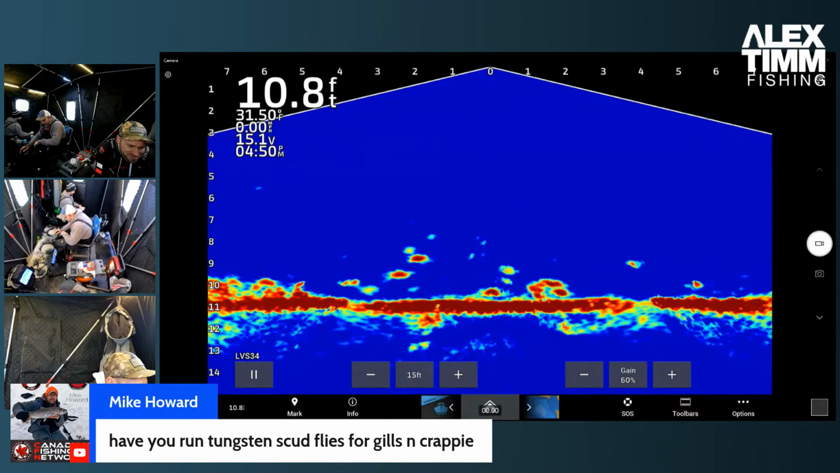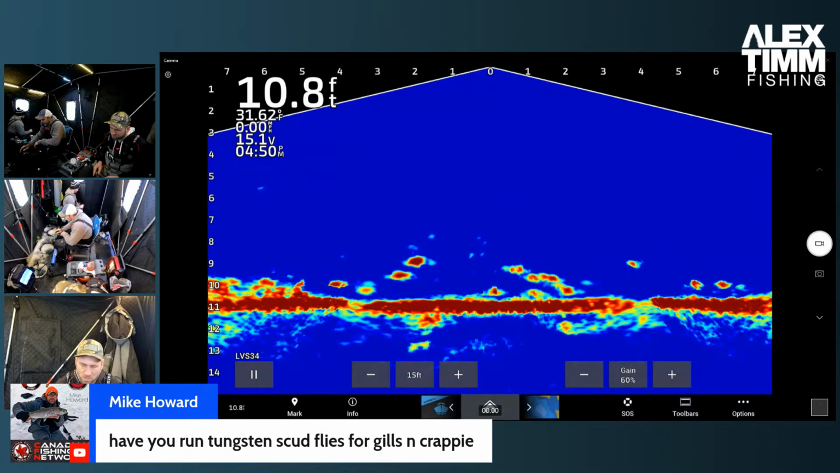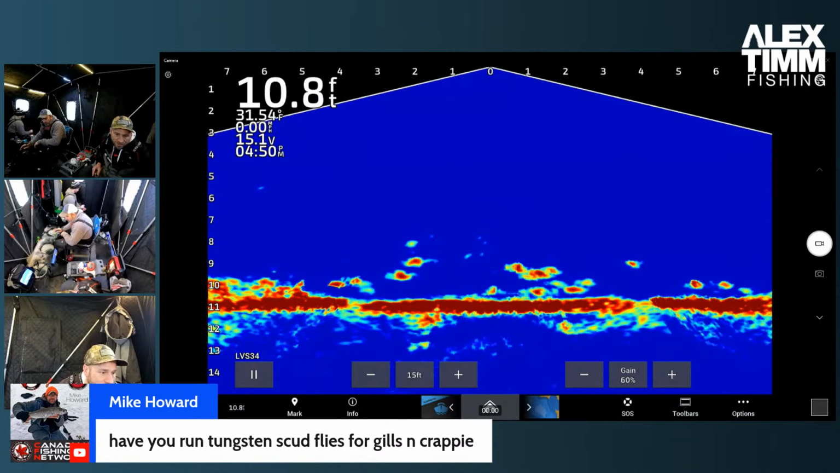Have you run tungsten scud flies for gills and crappie? I have not. Any of you guys? Nope. Tungsten scud flies? No. Who makes them? Mike, you make them, Mike?